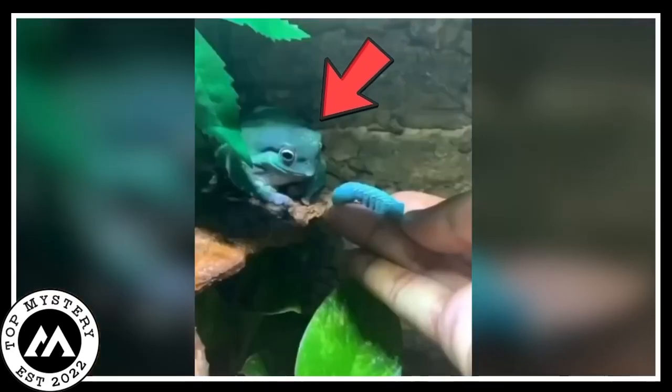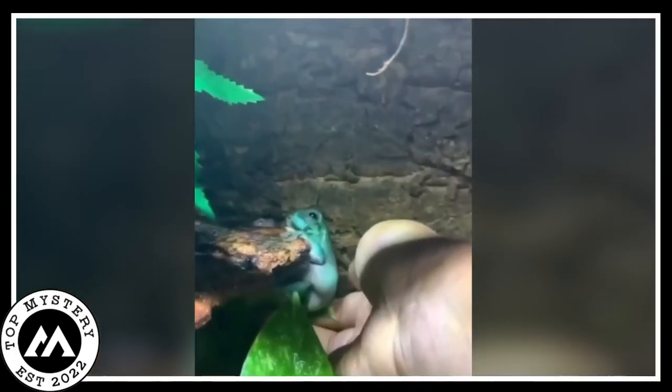As the person offers the hornworm, Mr. Clumsy Frog takes a leap of joy, landing on the hand with all the enthusiasm of a kid in a candy store. But uh-oh, the excitement level is too much. Down goes the frog like a superhero missing the landing.